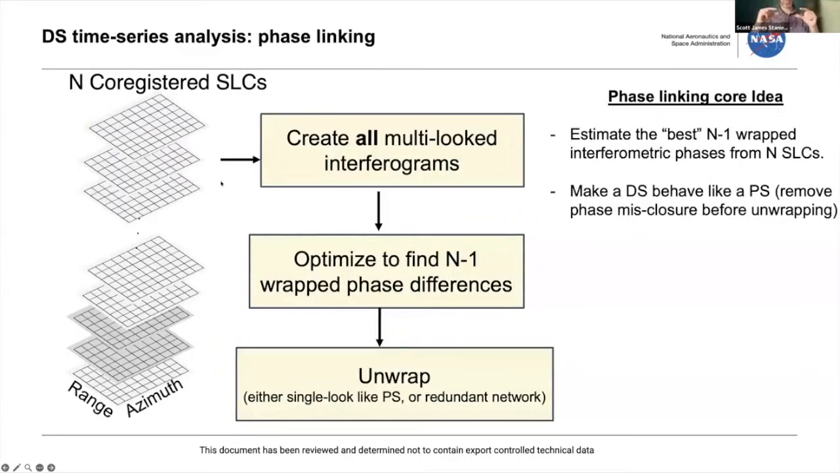And then we'll do some optimization scheme and try to get the best wrapped phases. And we're also going to solve this misclosure problem so that we'll basically have the same thing as a PS pixel where if you take single look pixels, there's no misclosure. And so you know that you can form interferograms, and the only reason you'd form redundant ones is to unwrap more easily.